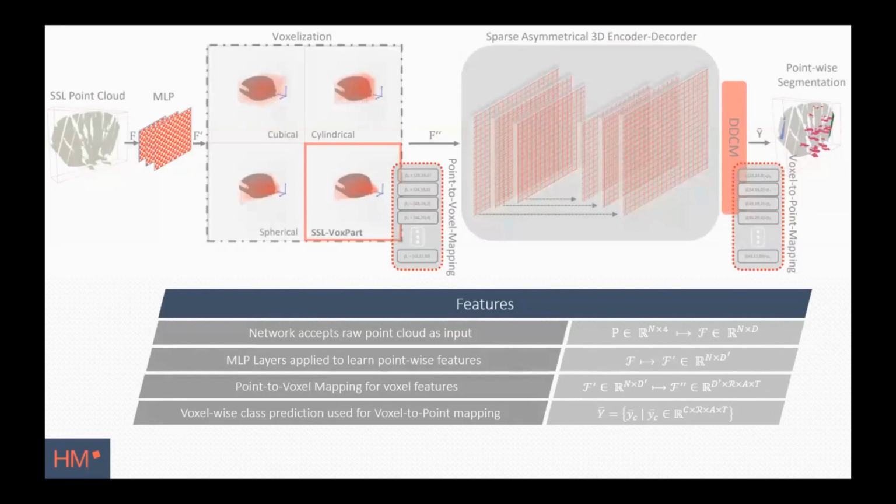With these learned point features, we fuse the points into the corresponding voxels and apply our sparse asymmetrical 3D encoder-decoder core on these voxel features. From the encoder-decoder core, we get voxel-wise predictions, which we can reassign to each point with the voxel-point lookup table, and thus get a point-wise semantic classification.